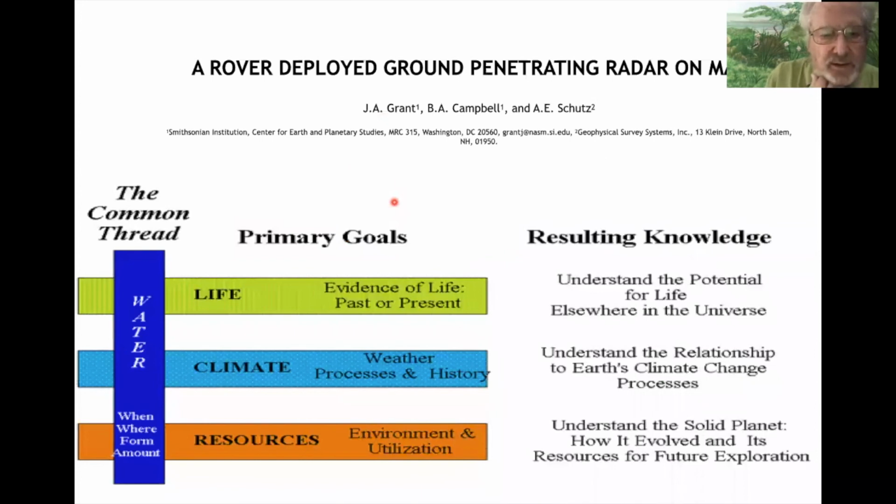The final interesting use is on a rover that's headed to Mars or been to Mars. The whole idea of using ground penetrating radar is to look for stream beds that have been buried by moving sand. So the common thread, as it says here, between life, climate, and resources is water. So if you can find sources of water where water used to be, that can lead to other excavations.